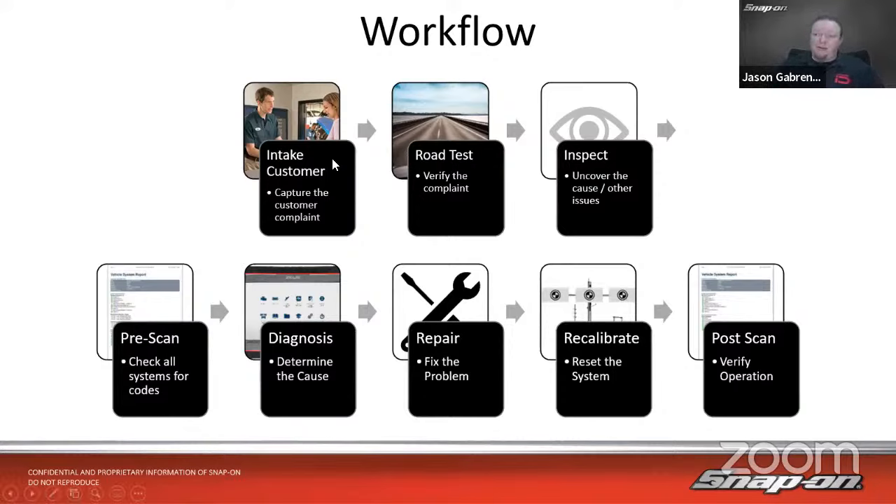But we want to capture their complaint, and then we want to road test the vehicle in order to verify the complaint, of course. So is it a noise? Do I hear the noise? Do I hear it on the right side? Do I hear it on the left side? Is it in the front? Is it in the rear? Is it a rattle? What is going on? Is it driving terribly? Is this a drivability problem? So we want to road test.